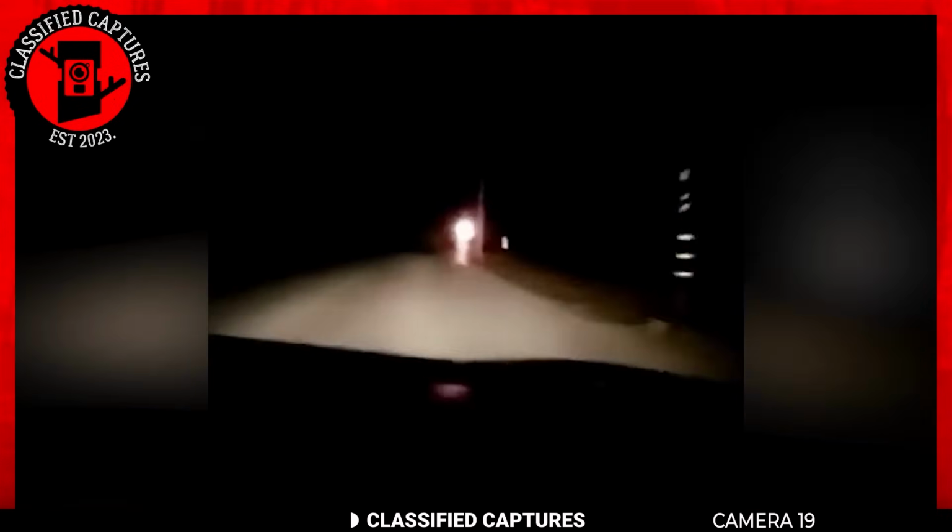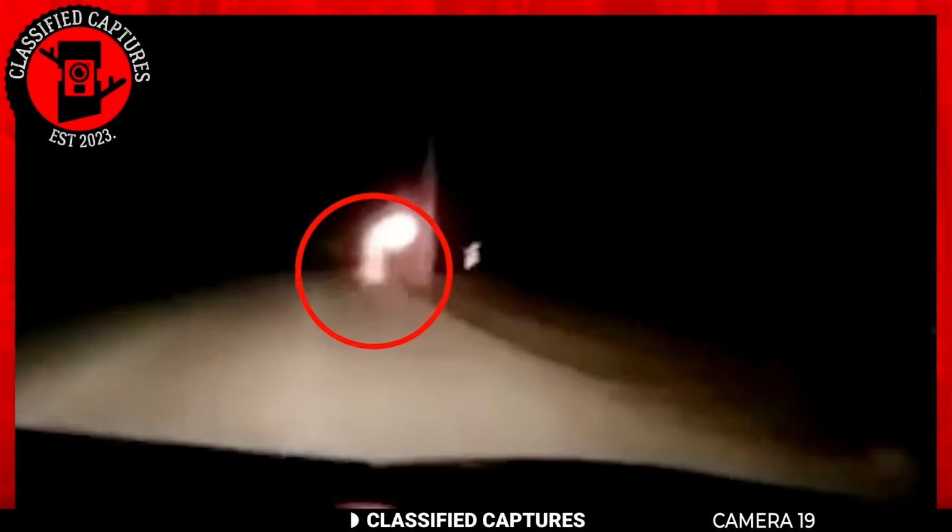The streetlights and the headlights give it an eerie feel. A few seconds later, we notice that there's a figure just ahead of the car, and in less than a second, the figure dashes to the left. There's no way that's human.